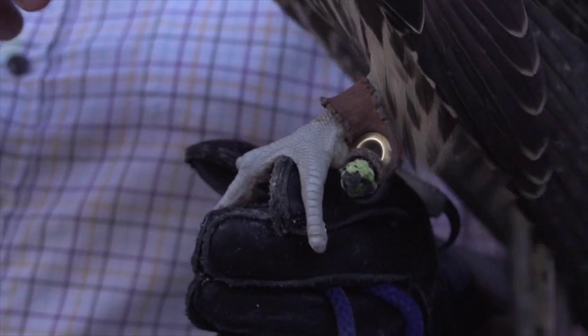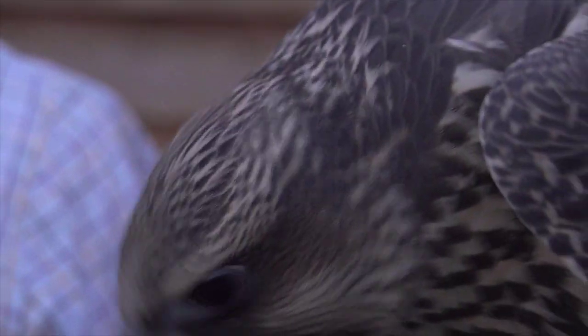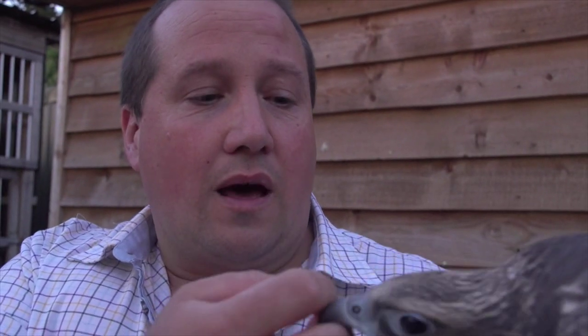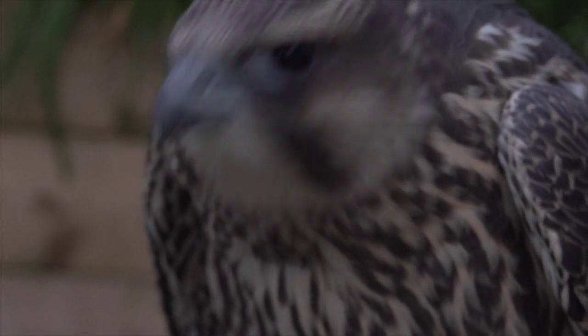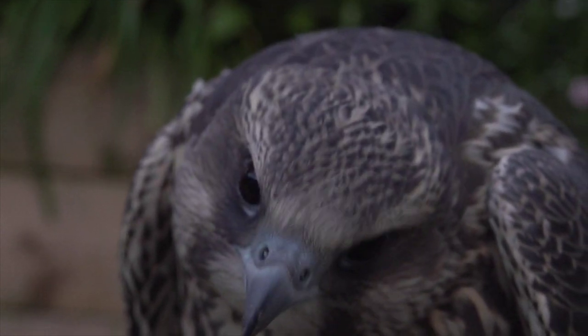This one is a young female Ger peregrine. David was asking a bit earlier, because obviously their heads are incredibly mobile, and when you see her checking everything out, turning her head upside down and what have you, the reason their heads are so mobile is because their eyes are so large and they take up such a large proportion of their skull. The only way that they can get a proper look at things is to have a very mobile head, so they can focus in on things.